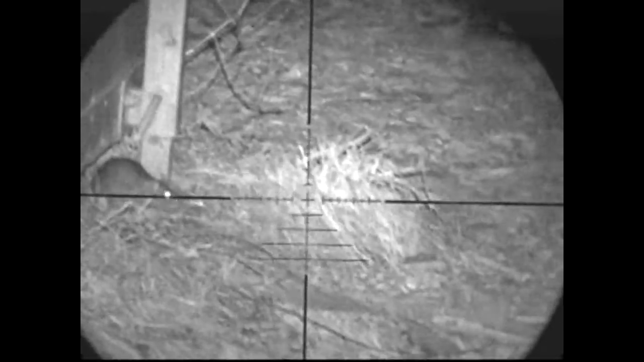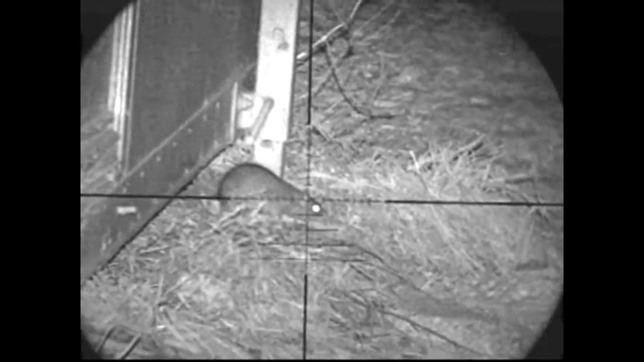Head back outside. This rat has appeared from the underside of the welfare hut where the previous one appeared from. Maybe he's looking for his mate, I don't know. But like his mate, he's going to get shot. We can't have them hanging around. So I know there's more under there, so I think next time there's a bait spot going down there, as well as up on the welfare unit in front of that where they're all hiding underneath.